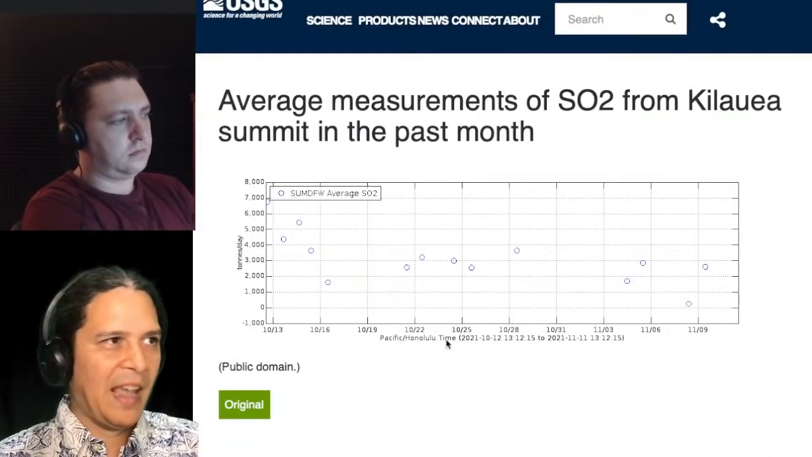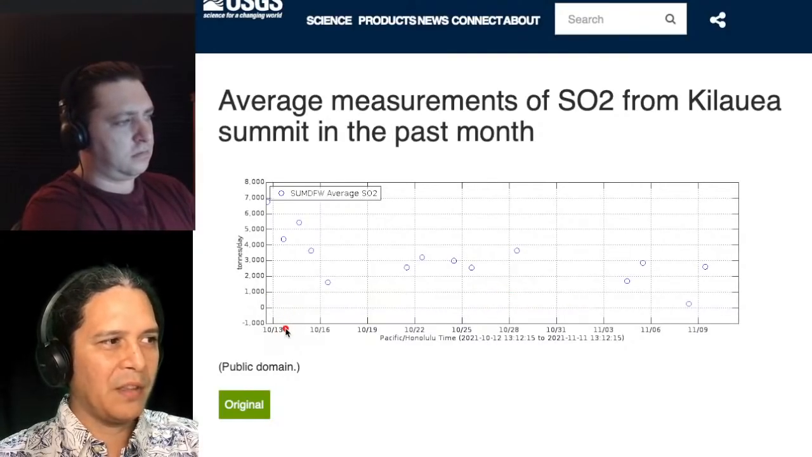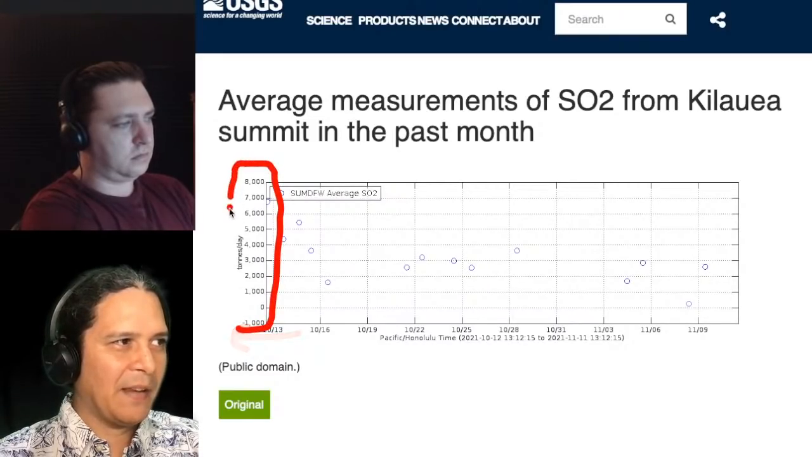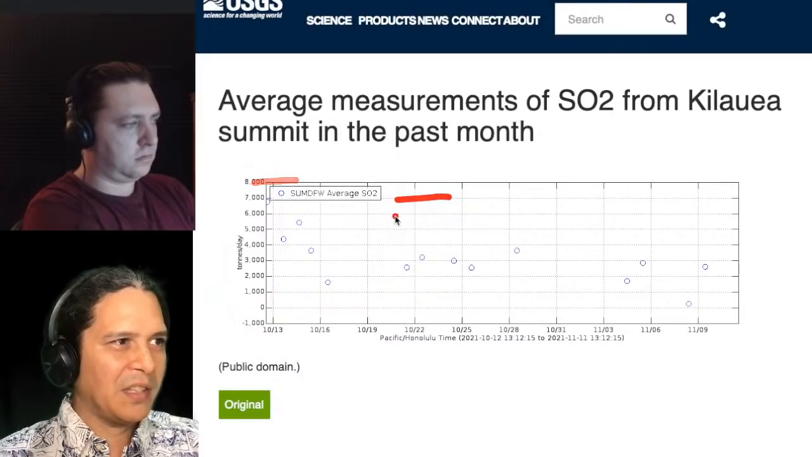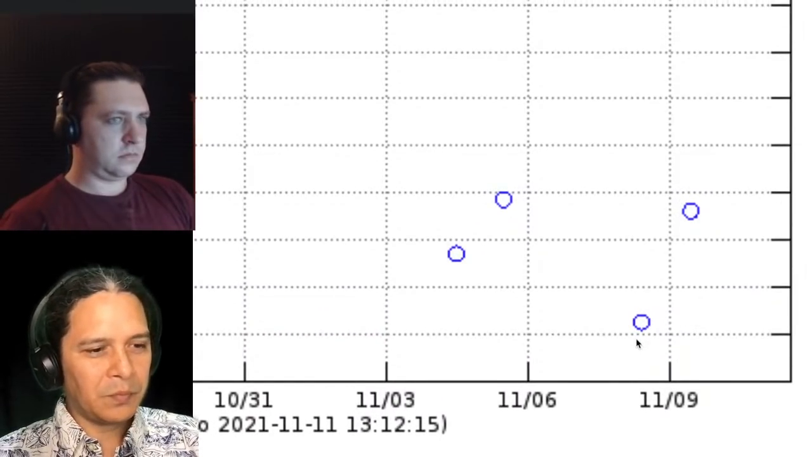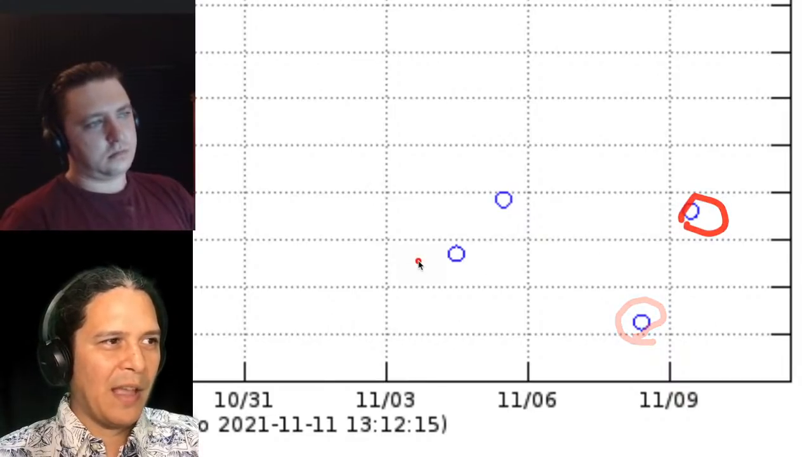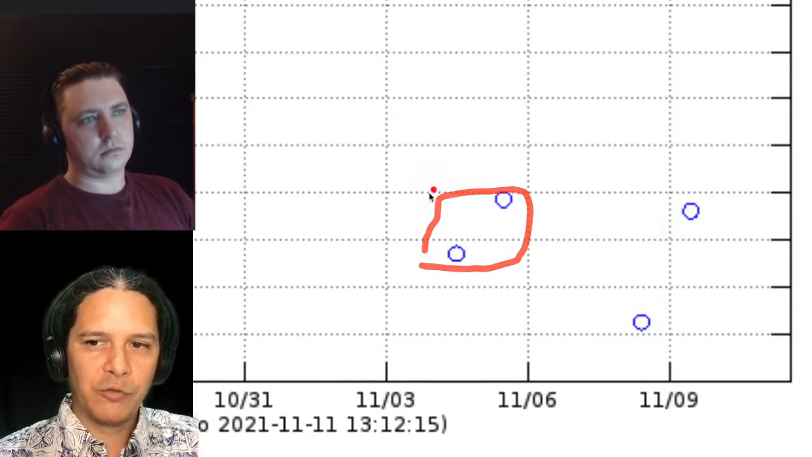So in here are the gas measurements for the past month. We're having more of the data scroll off the chart this way, so we're automatically rescaling, right? So now we're going from 8,000 tons per day down by 1,000 tons per stripe, and 0 is second to the bottom right in here. So that lowest measurement, maybe I can zoom in to this bar section here, was 250. And the one that's happened since then and a couple before that were both in this range between 1 and 3,000 tons per day right in there.